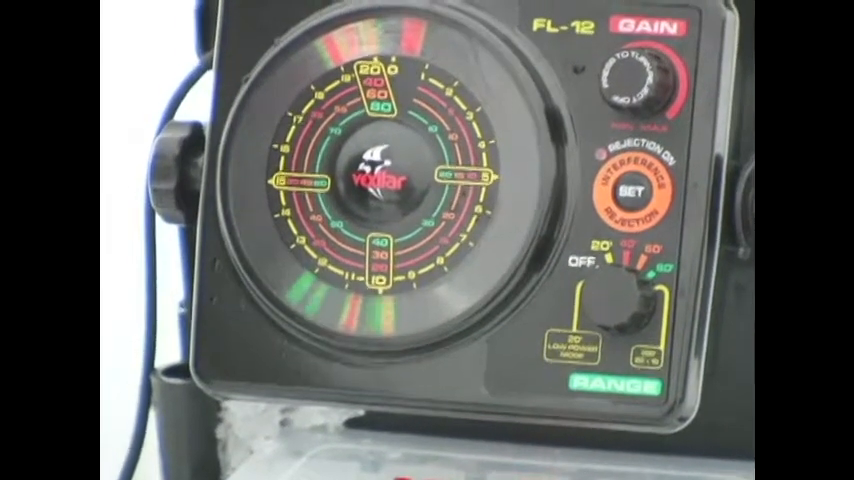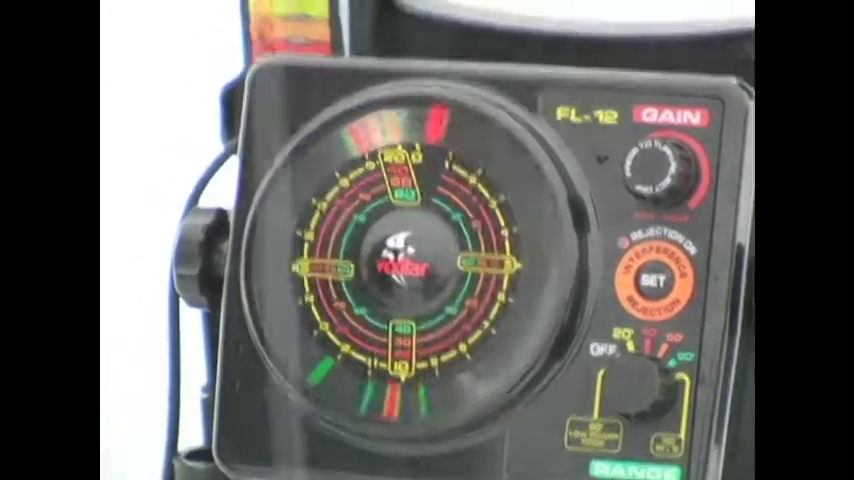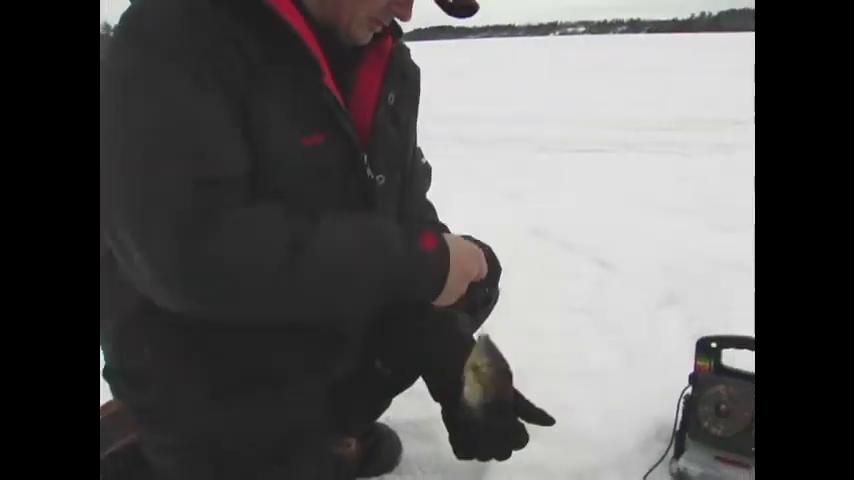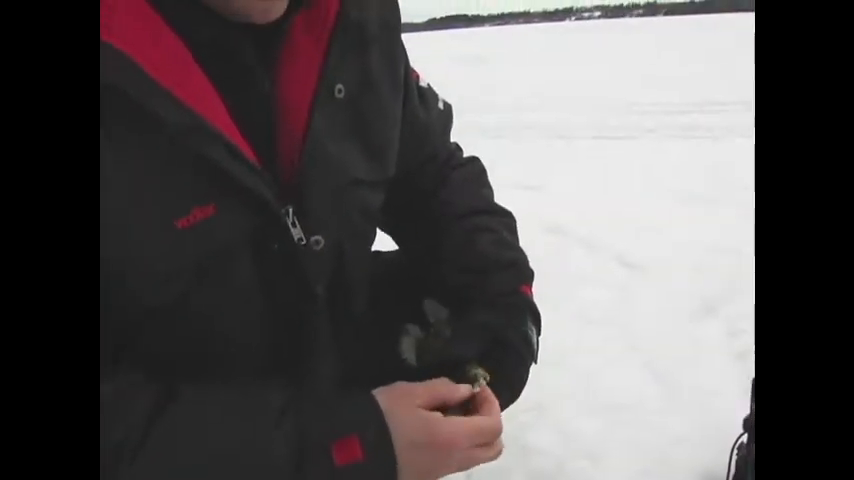Look at that. Here come a couple more. Oh, and there we go. Little bluegill. We want to let him go. But there's plenty more down there. Look at all the fish.